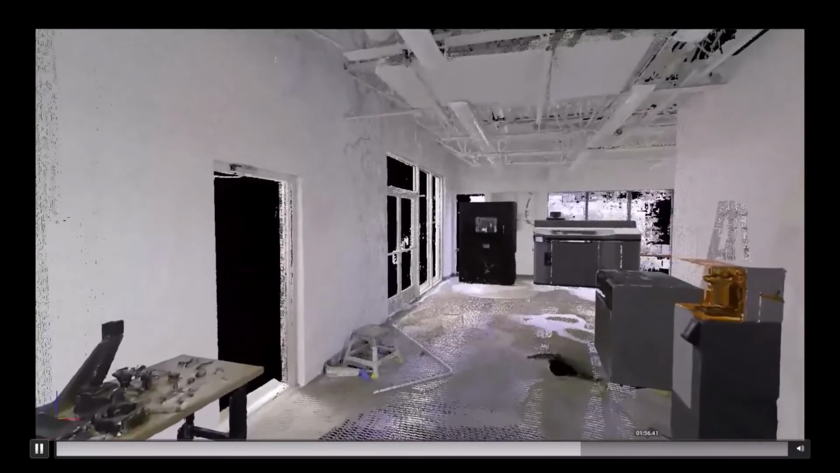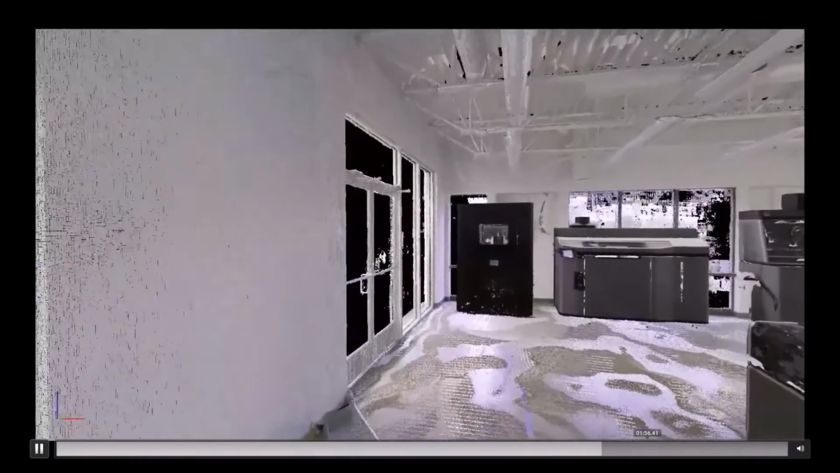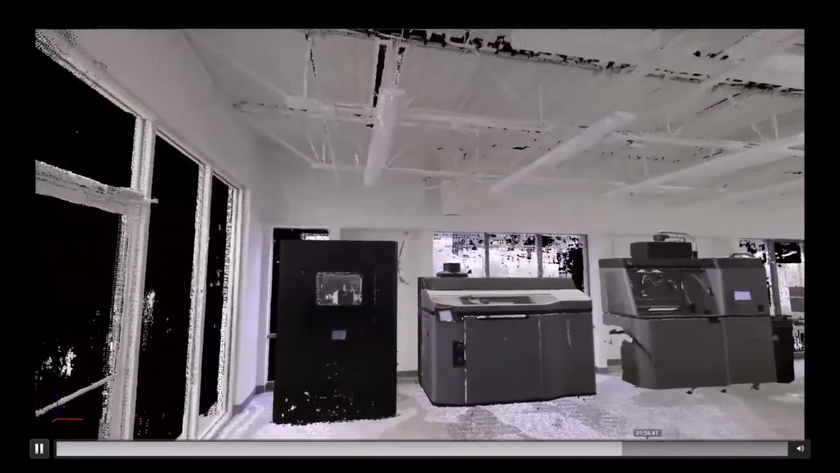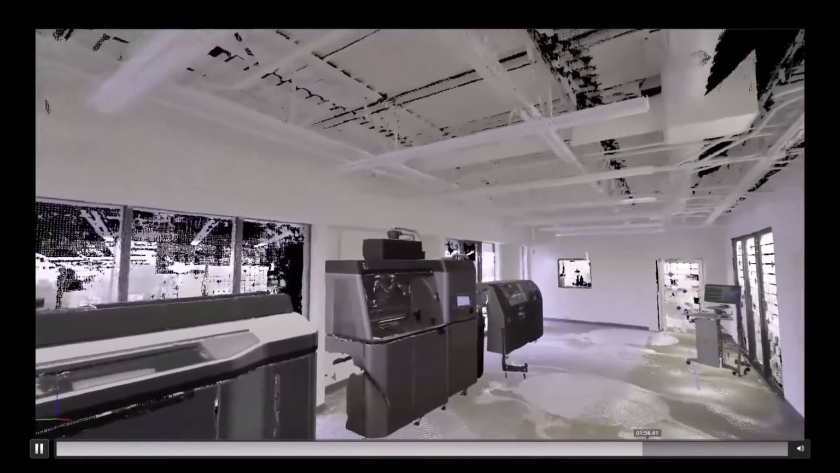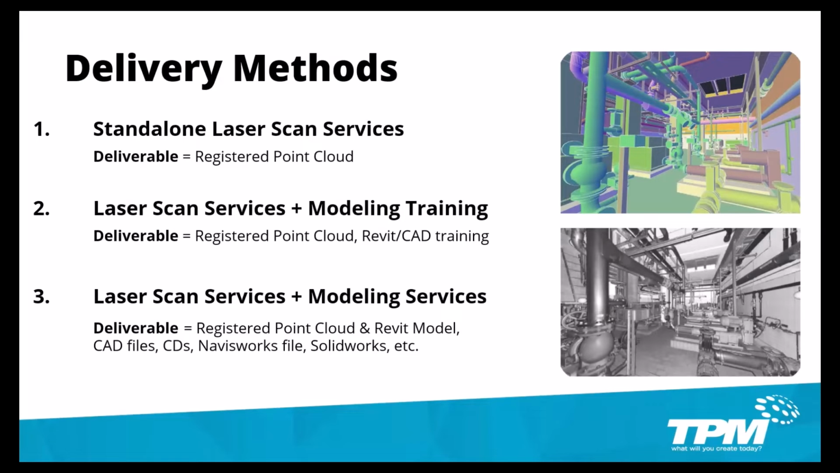We offer several delivery methods for the point clouds once a scan has been processed. We can deliver the point clouds to them by themselves. We offer modeling training, which is teaching you how to model the point clouds yourself. And we also offer a modeling service.